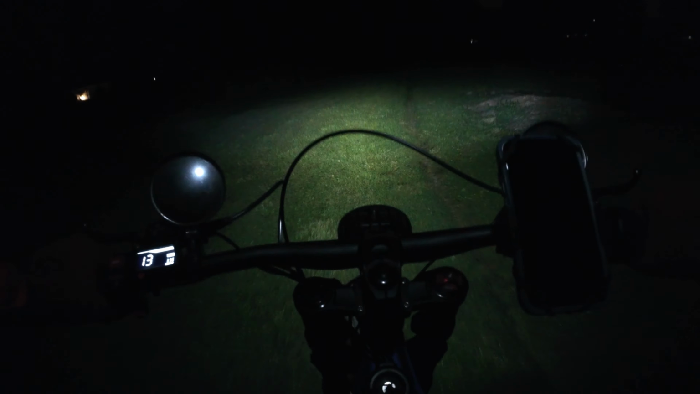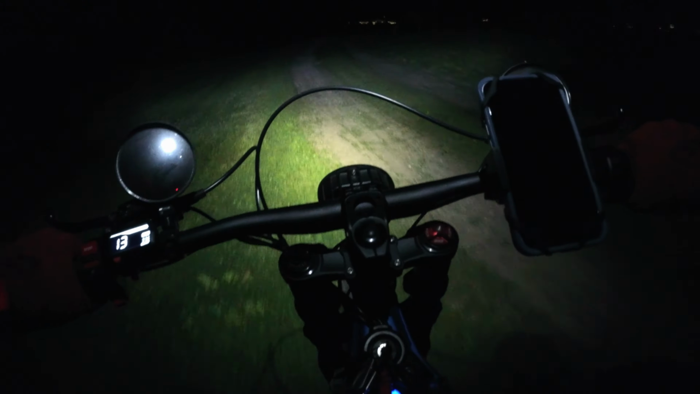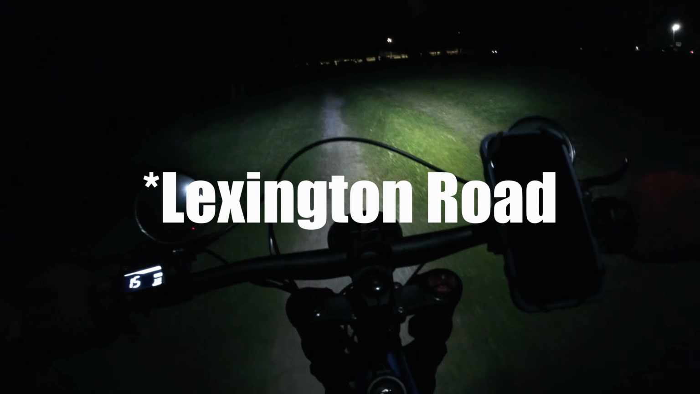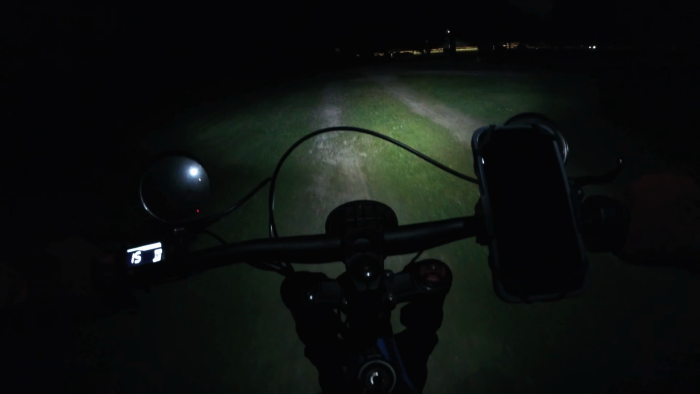Yeah, so that was going for a ride through some paths that were down kind of by the river off of River Road. And then I came back from there down like Lexington Avenue, cut through Cherokee Park, and then I'm over here right now by Seneca Park.